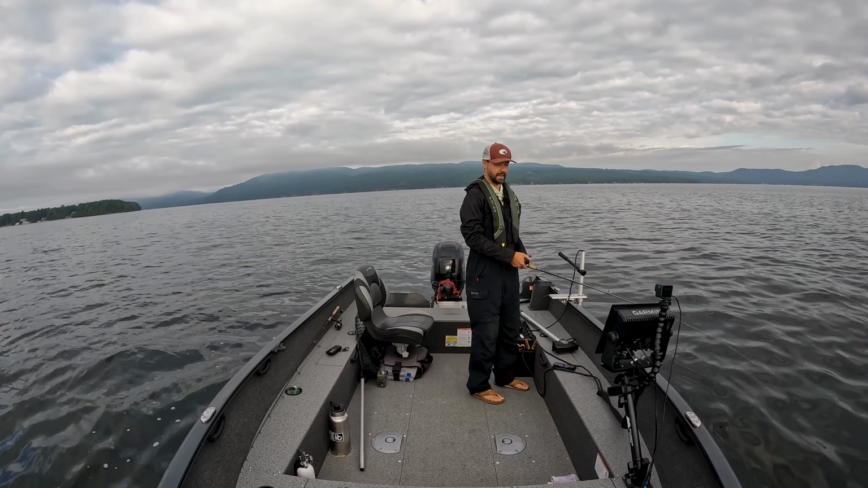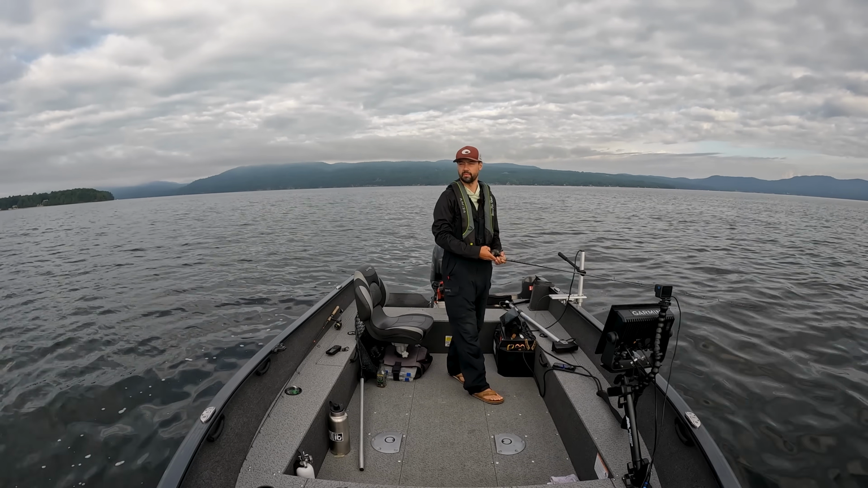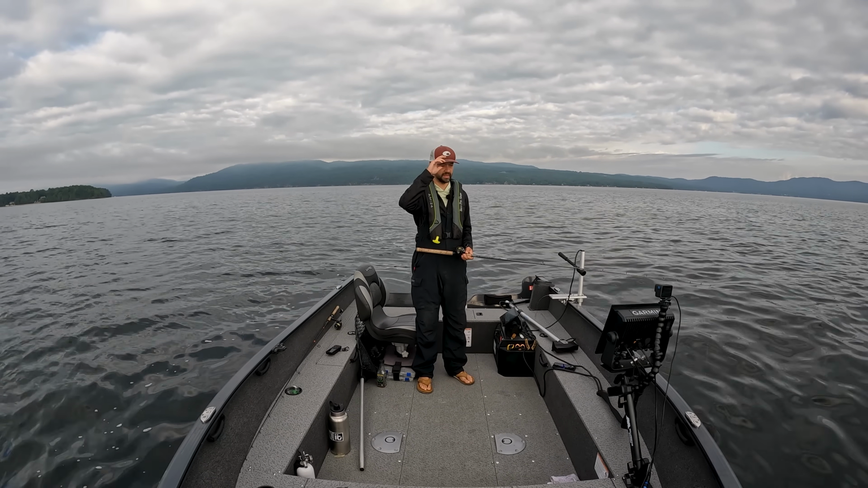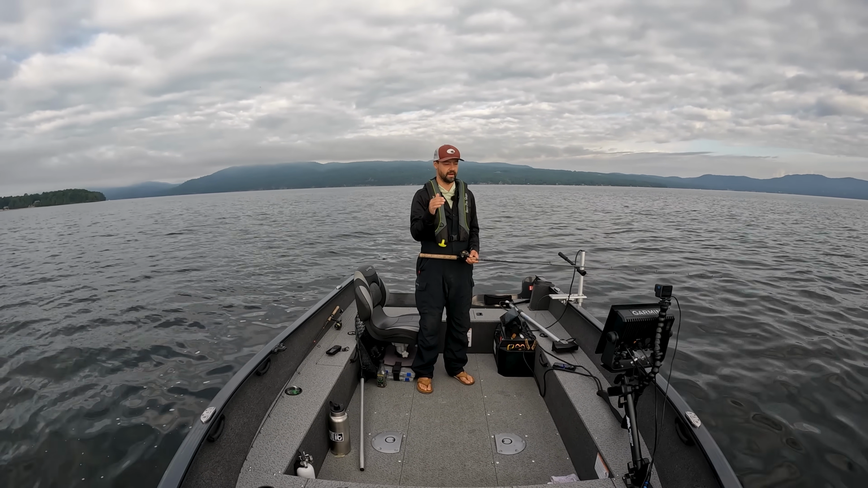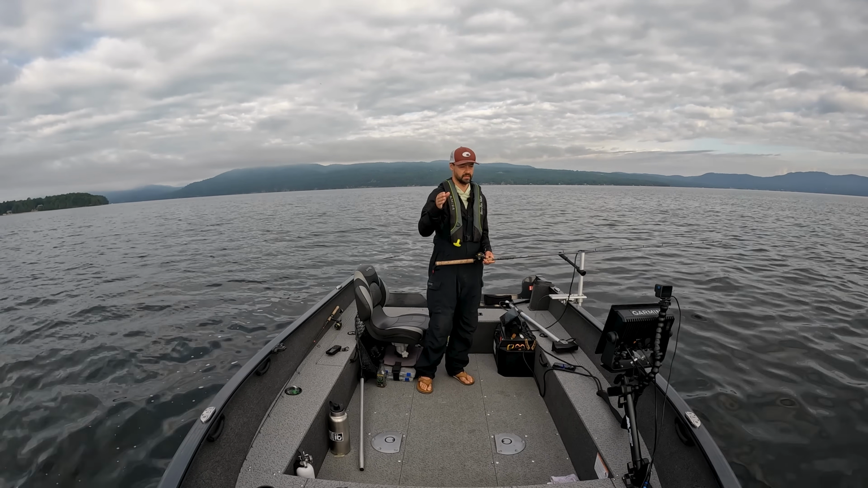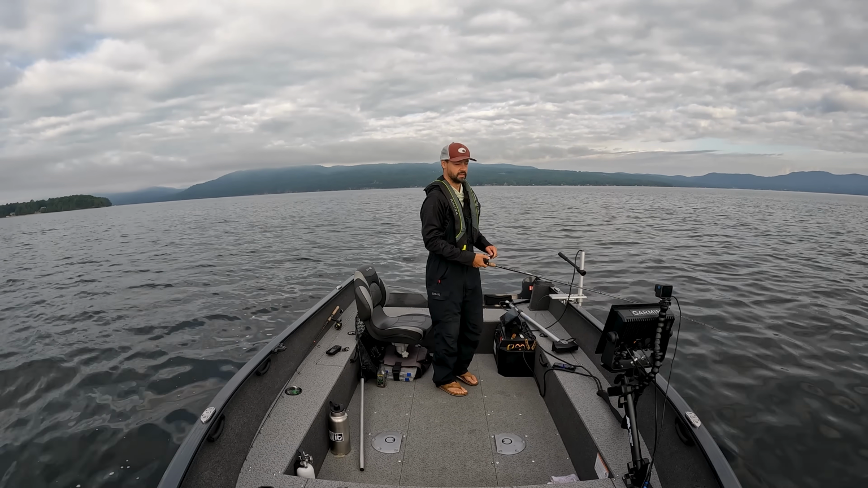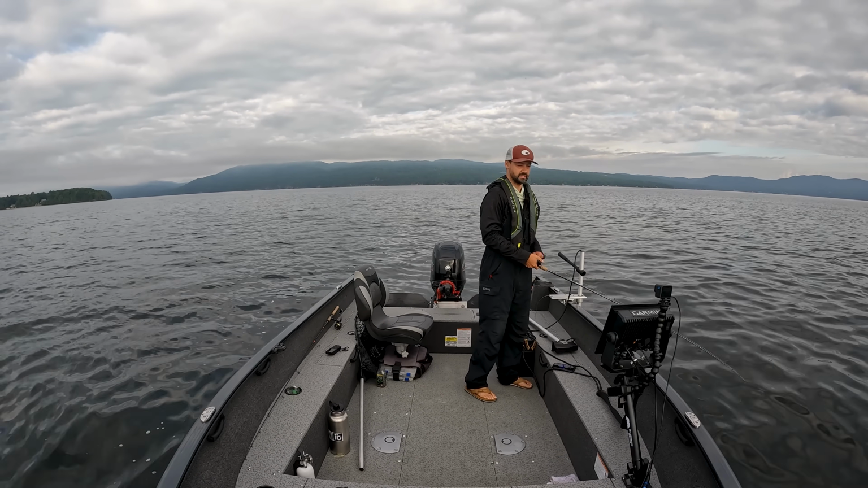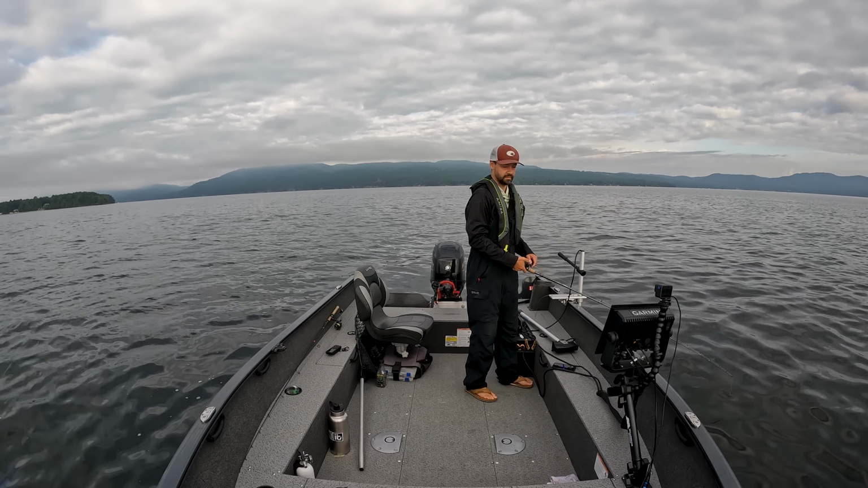And there are lake trout absolutely everywhere on here. Some of them are playing ball, some of them are not. It's 7:30 in the morning and these lakers are just fired up on bait. What's great about an underwater point is it basically has two ledges on either side of it, so it's a really, really sweet spot for lakers to eat.